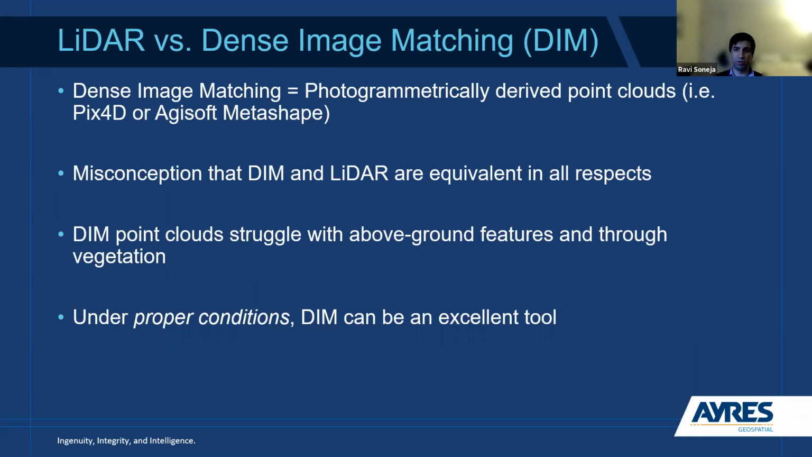Before we jump into any of the applications and some of the sensors that are out there, I do want to quickly touch on LiDAR versus dense image matching. And the reason I want to touch on this, there's a bit of a misconception around these two. Let me start by defining dense image matching. So dense image matching is a photogrammetrically derived point cloud. Typically that's done using an off-the-shelf software, something like Pix4D or even Agisoft Metashape.